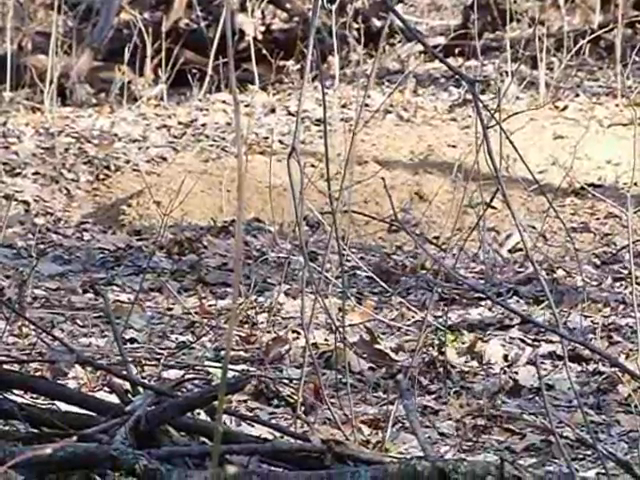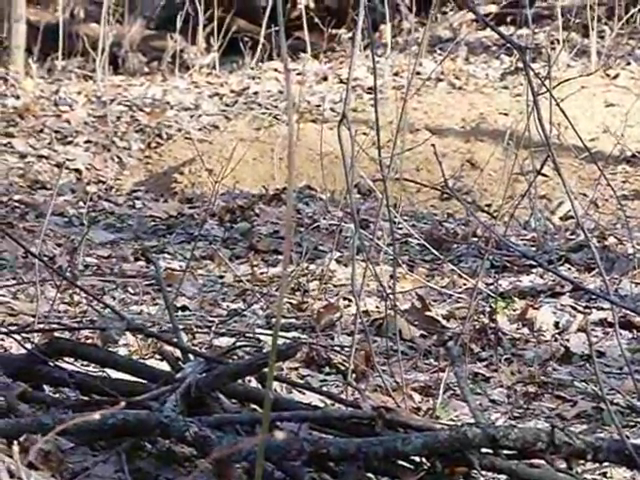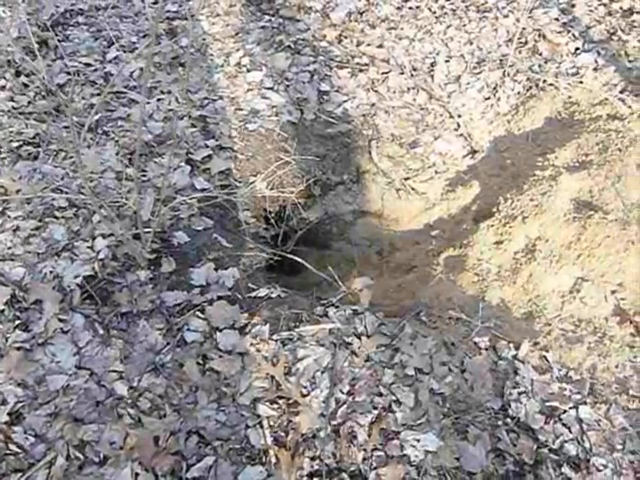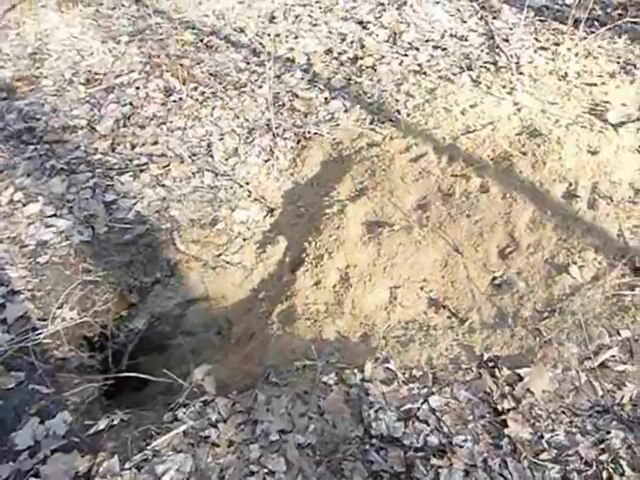So looks like there's some kind of den over here. Let's go up and check it out. Yep, it's another den. This one doesn't look quite as active.